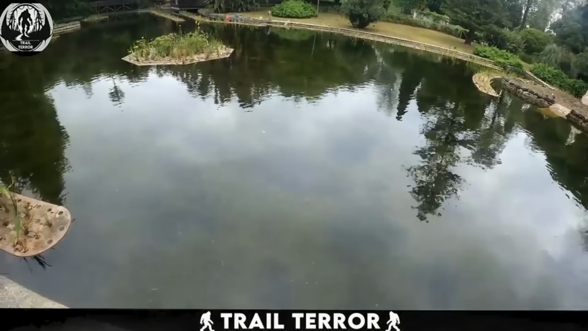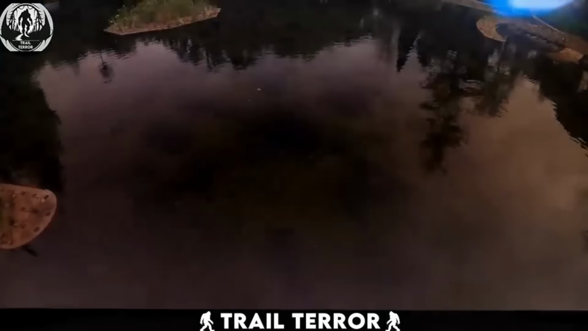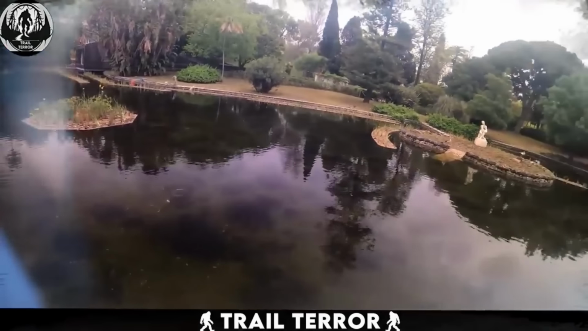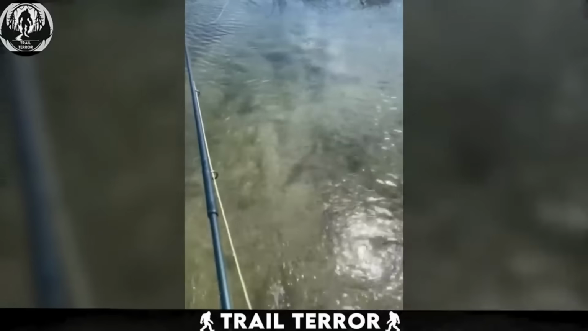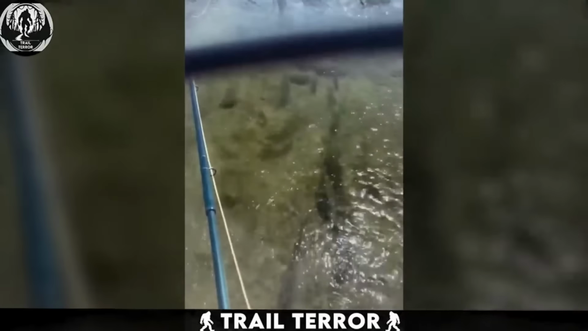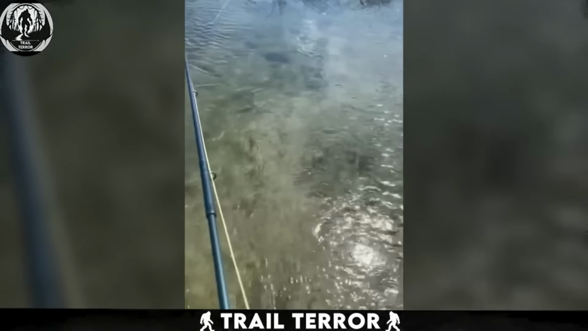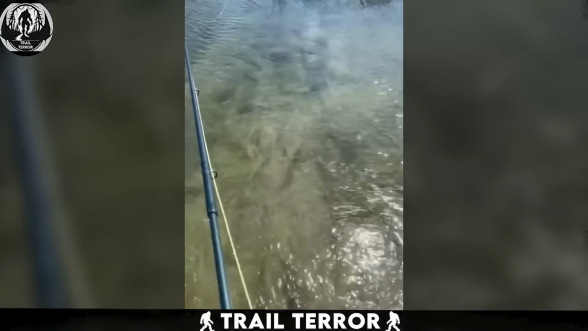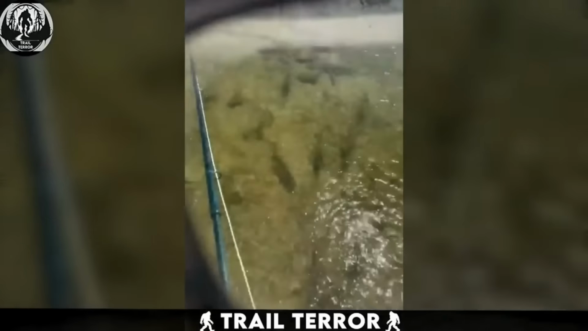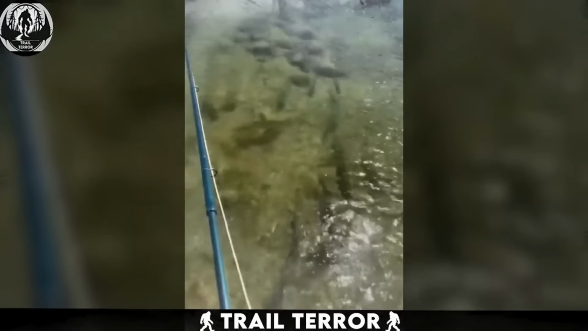I recently stumbled upon this cool video on TikTok showing the game changer that polarized glasses can be, especially during water-related activities like fishing. In the clip, a fisherman demonstrates the incredible benefits of wearing polarized glasses in such situations. First, he captures the view without the glasses, and it's a bit unclear, like looking through a foggy window. But then, he puts on those magical polarized glasses, and suddenly, it's like a whole new world underwater.